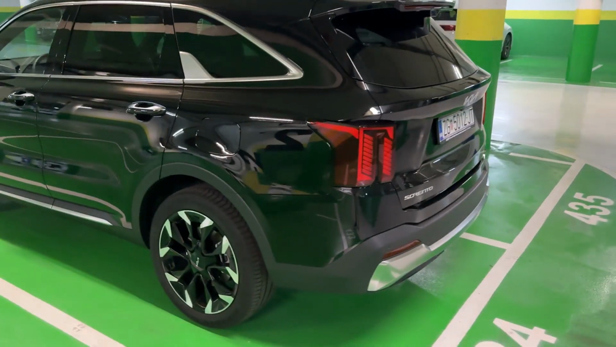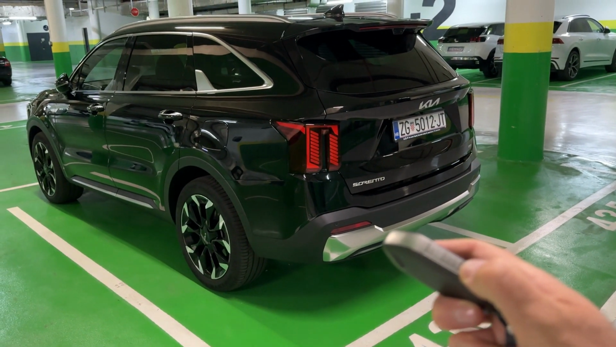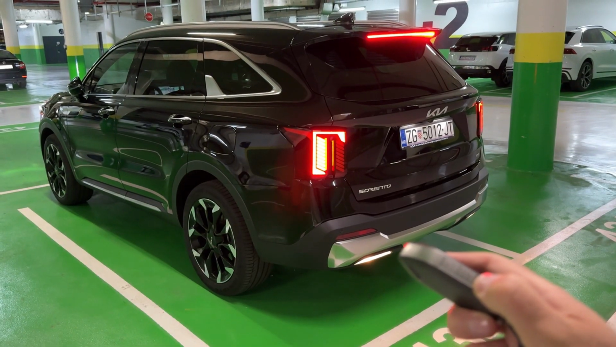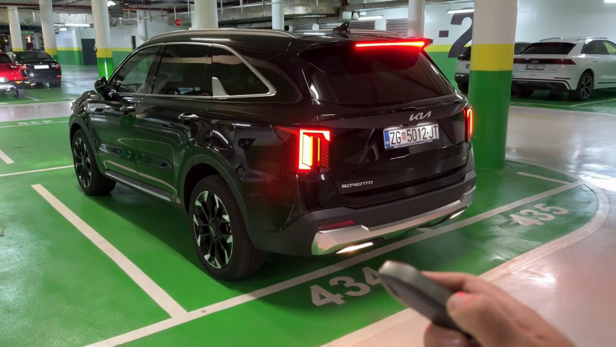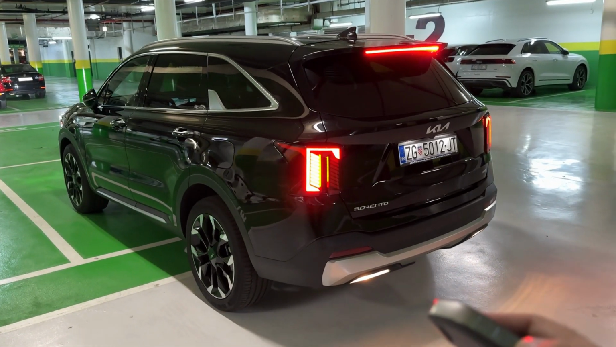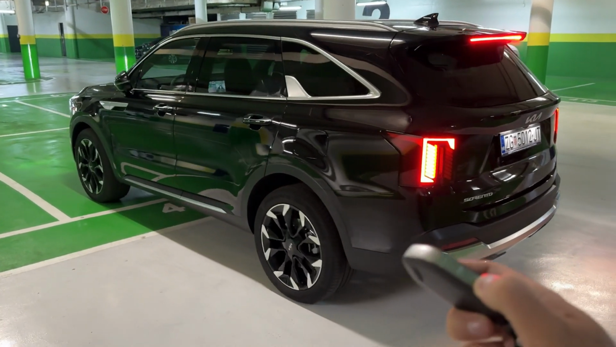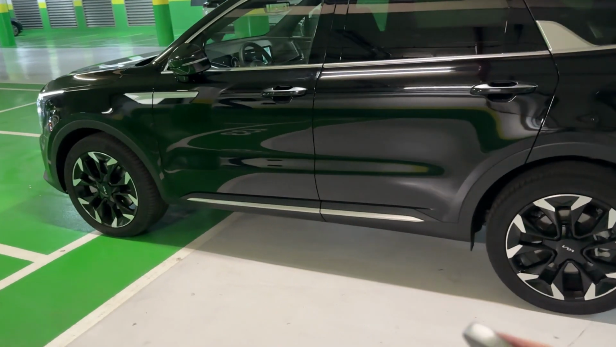So for example, you want it to reverse. Press this and hold it. And look at this. How cool is that? And then when you are done, just release it.